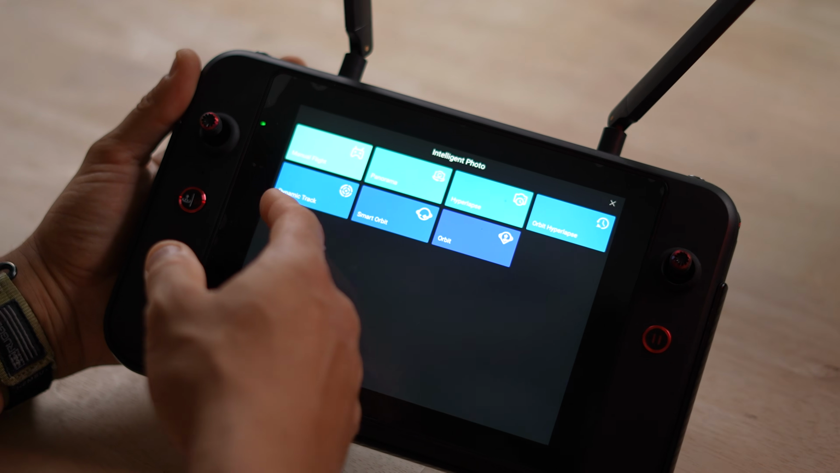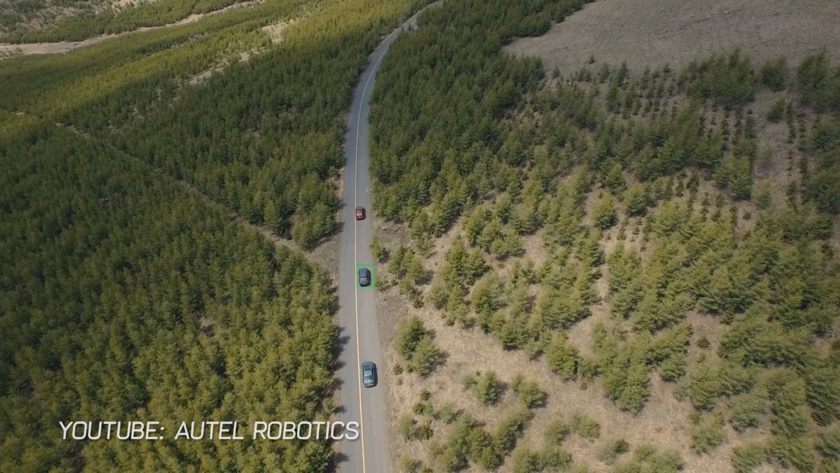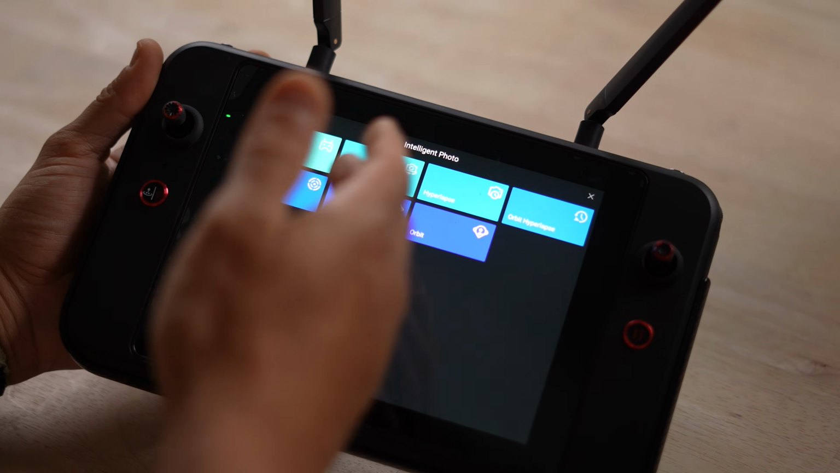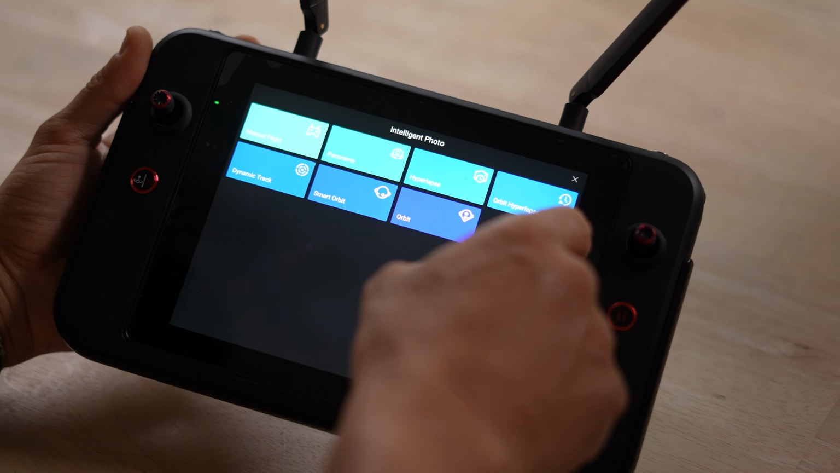So you can orbit, you can dynamic track. So if you want to track yourself walking through, if you want to track something and you want that to do it automatically. So say you're tracking an animal in the woods and you want this to just follow it, you can use that feature for it.